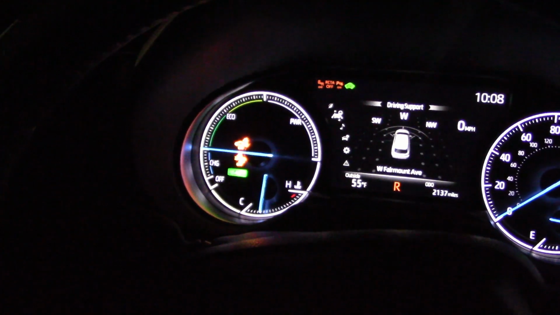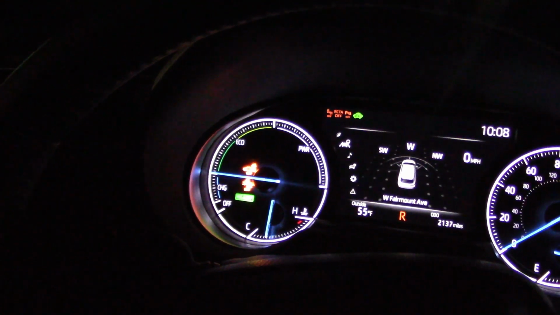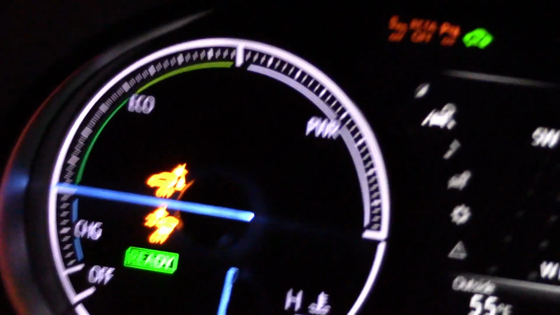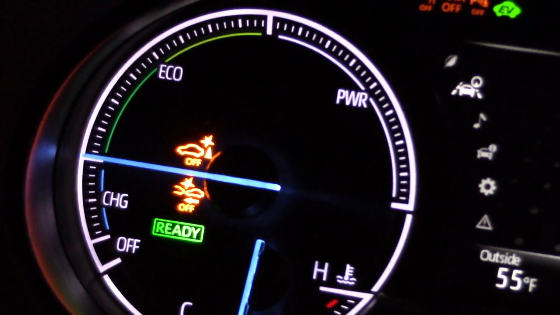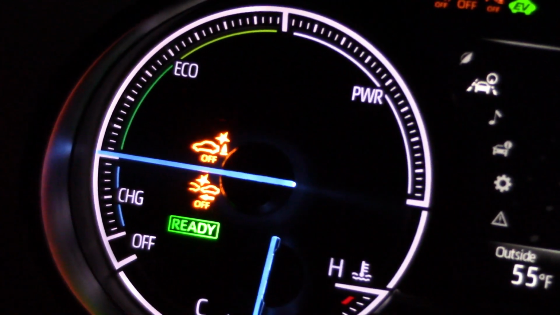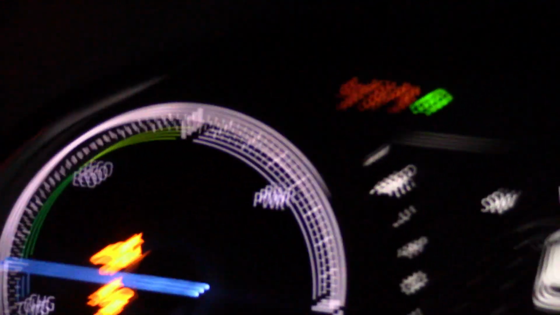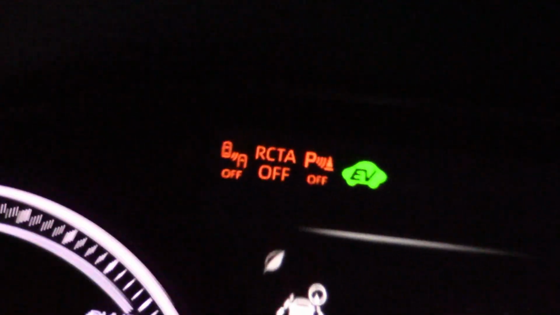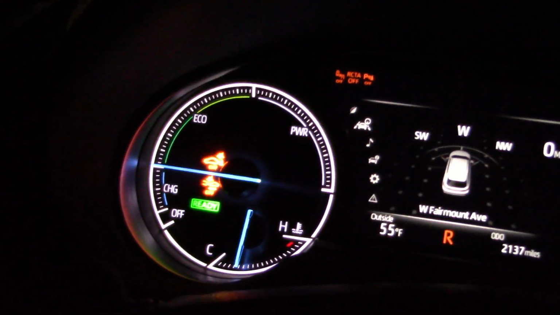One thing I find annoying is when you turn off all these safety nannies that you might not want, you get all these warning lights on the gauge cluster. And that's fine. We're being told that they're disconnected. But why do they have to be an orange color, the same color as the check engine light warning? Orange means something very bad. And I have 1, 2, 3, 4, 5. So what happens if the check engine light comes on?